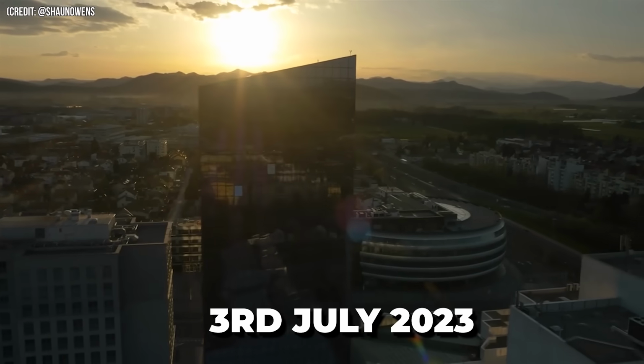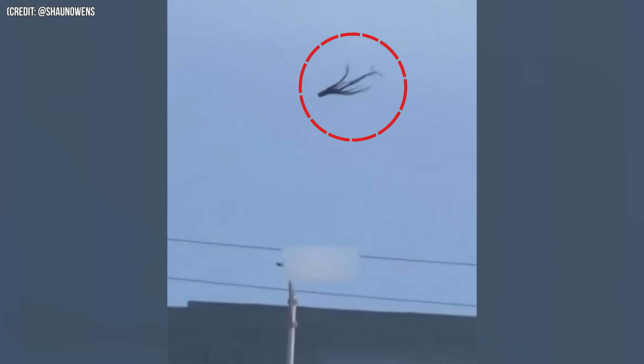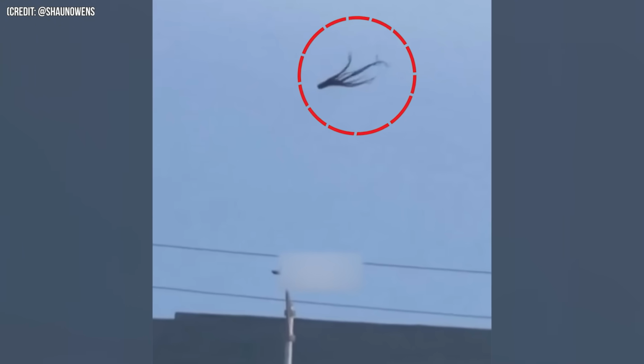Number 30. This short clip was uploaded on Instagram on the 3rd of July 2023 by the user named Sean Owens. What he saw was this weird creature with tentacles floating around in the sky. The first thought that crossed his mind was that this could be an alien, but as the video hit the internet, some people said that it might be a kite that someone is flying. But the way it's moving around, it could be just about anything, or it might just be fake too.